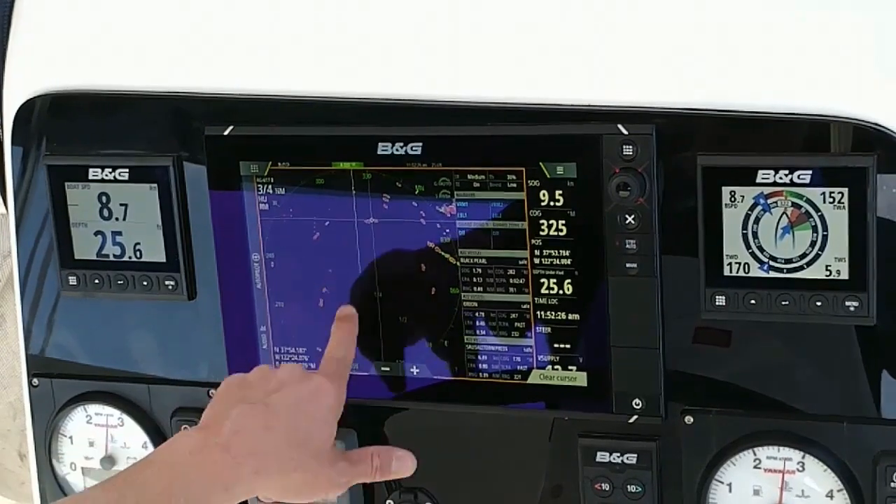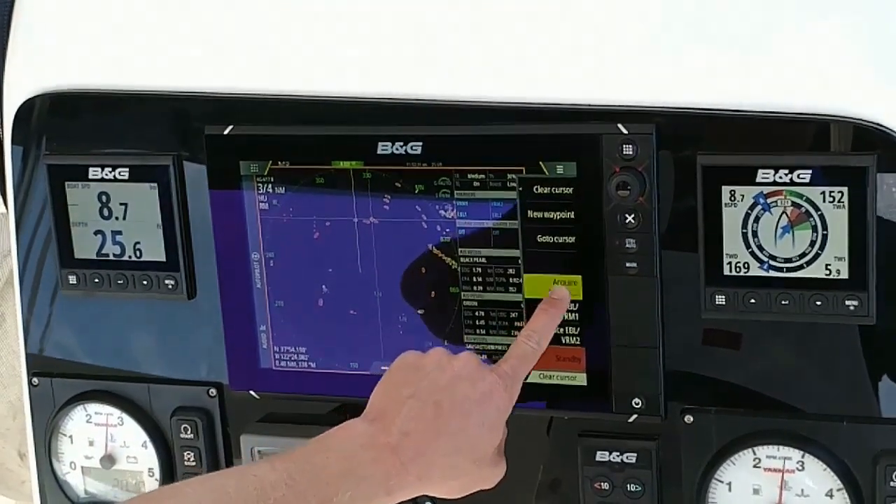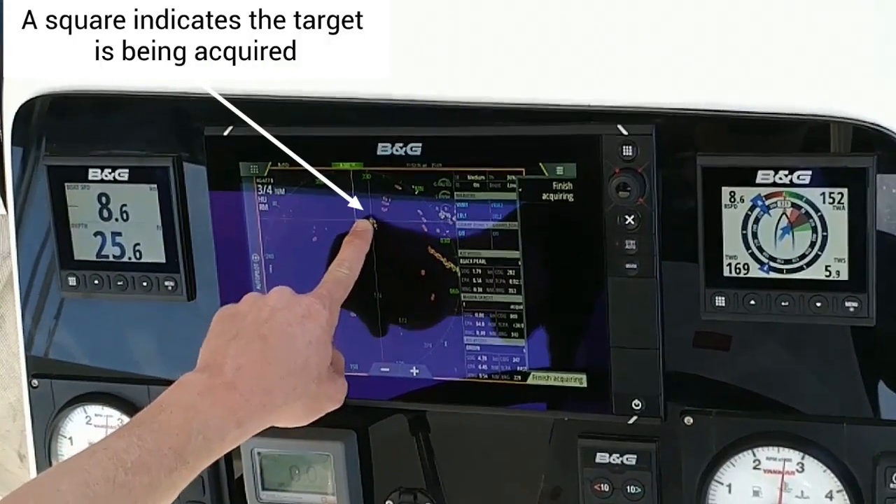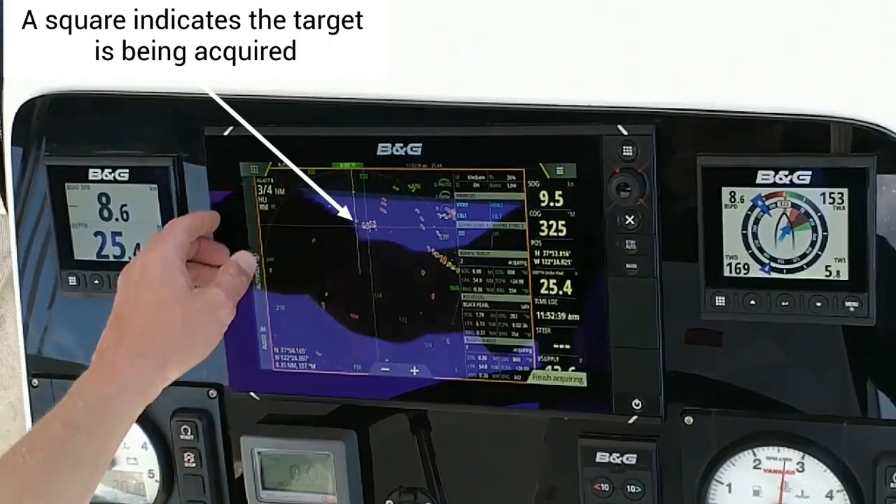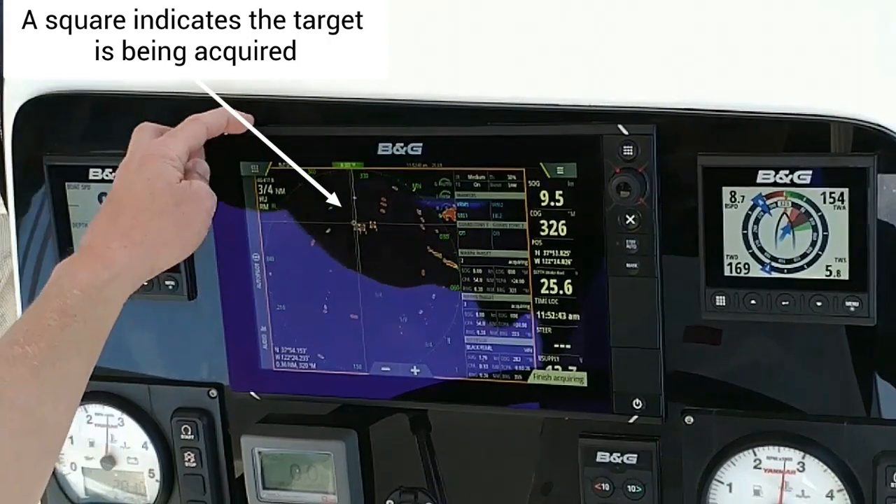Place our cursor on the first target we want to track. We use the menu to go to acquire targets. We see the first square box on the first target. We see a second square box on a second target, and a third on the vessel directly ahead of us.